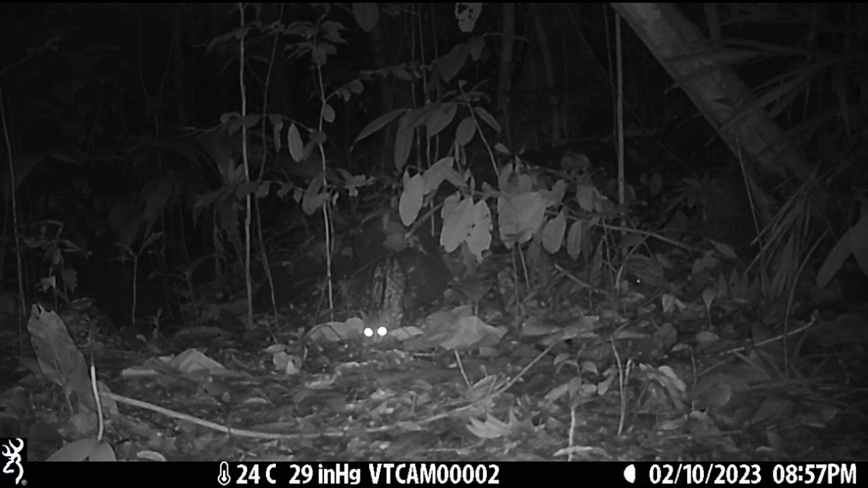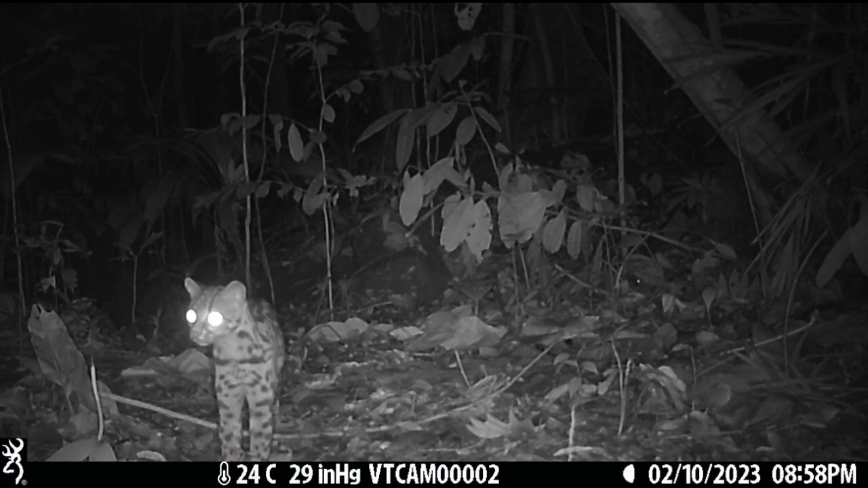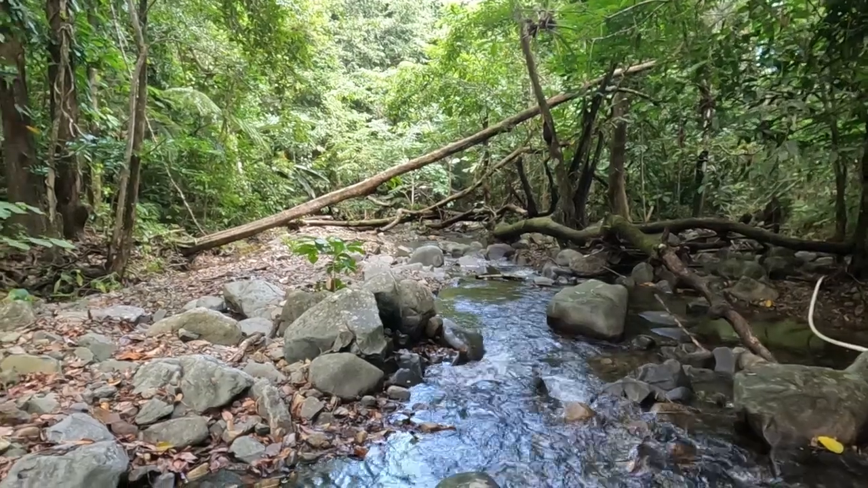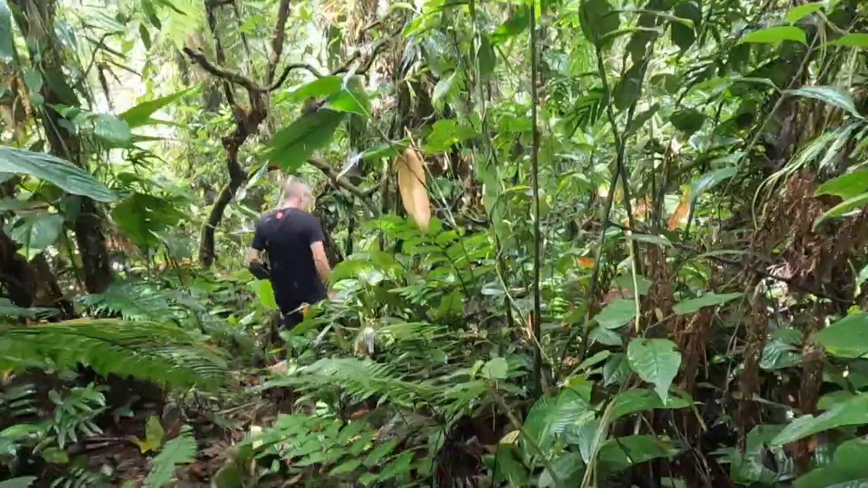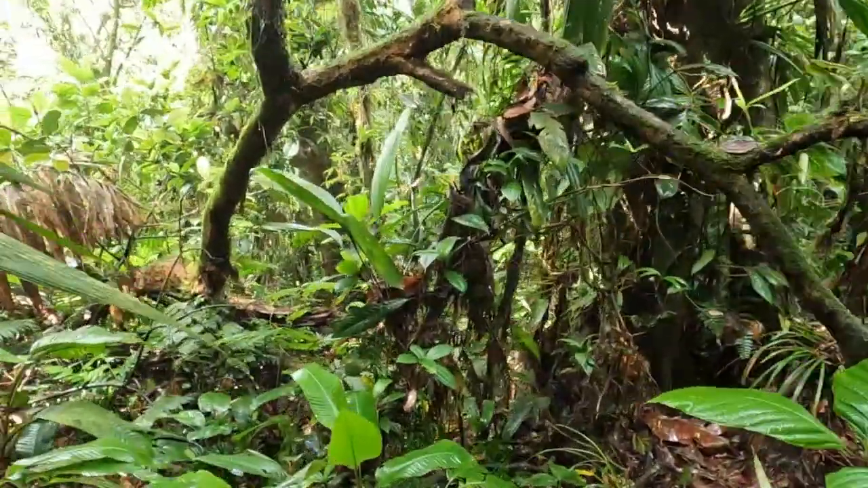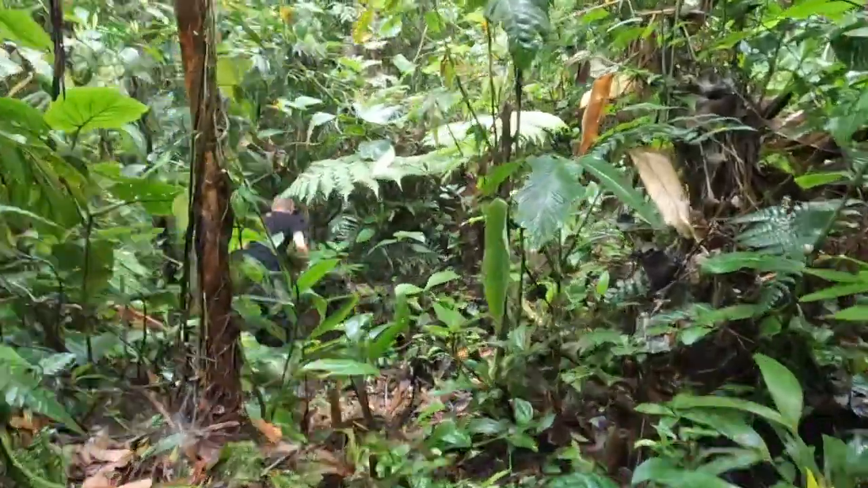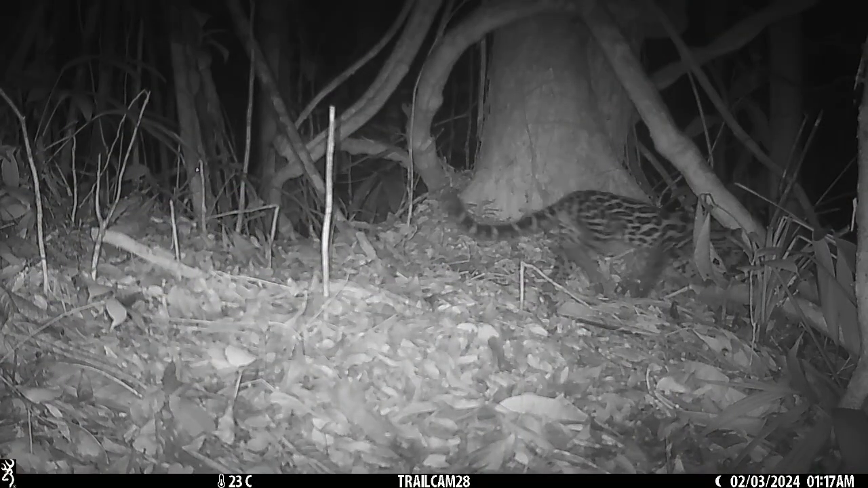The Margay is a small, quite elusive little cat, and it's classed as near threatened by the IUCN. Trying to find, photograph or film such a small, elusive cat in terrain such as this is quite difficult, as you can see. You search around looking for a good position for the camera traps. When we do find a good location, often we'll get just a few seconds of the Margay before it just disappears.